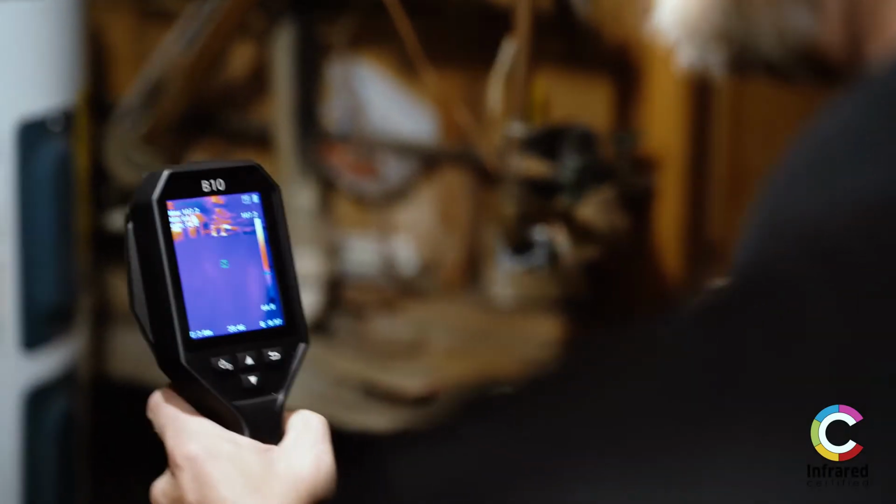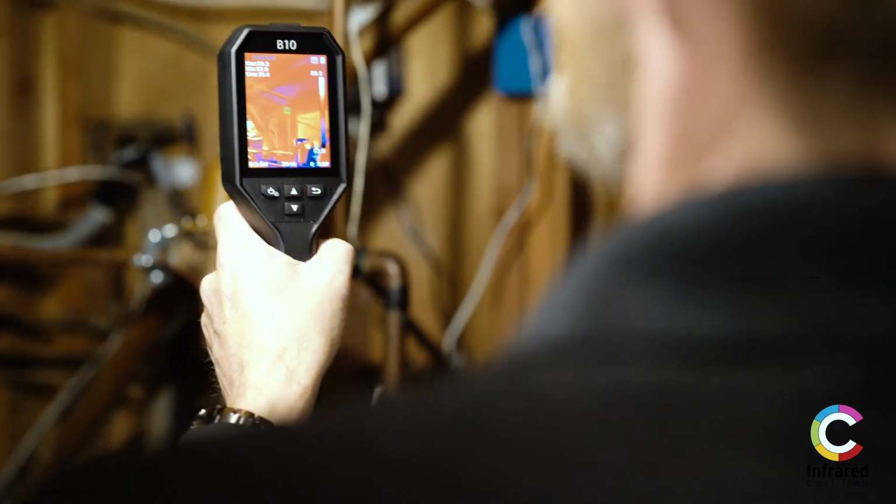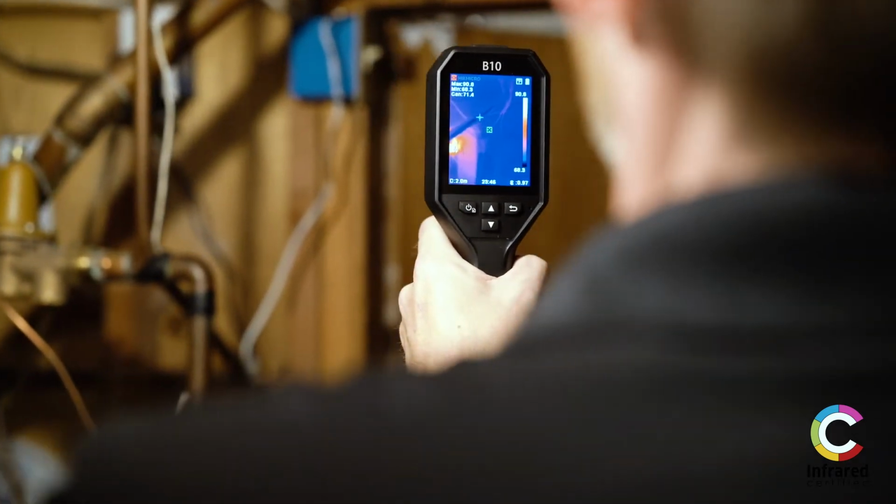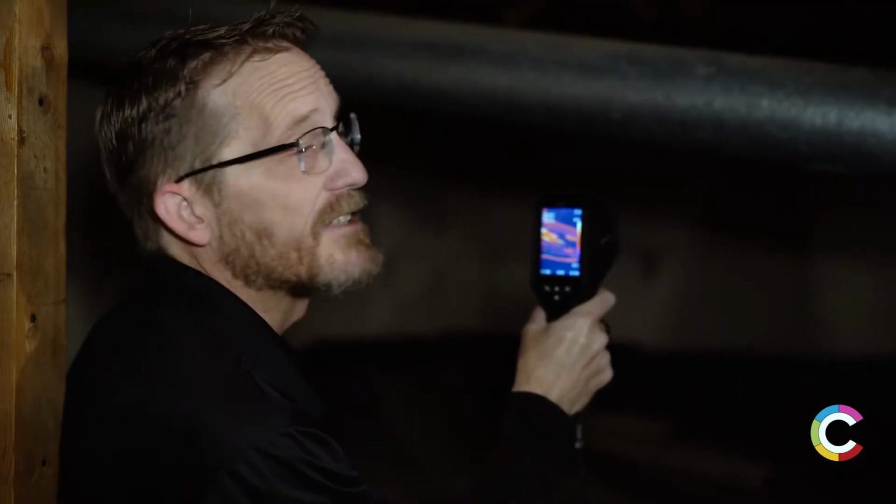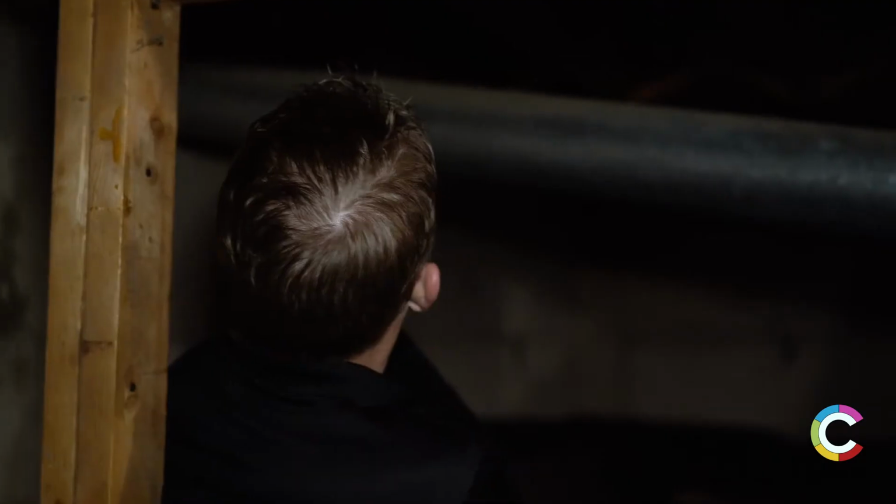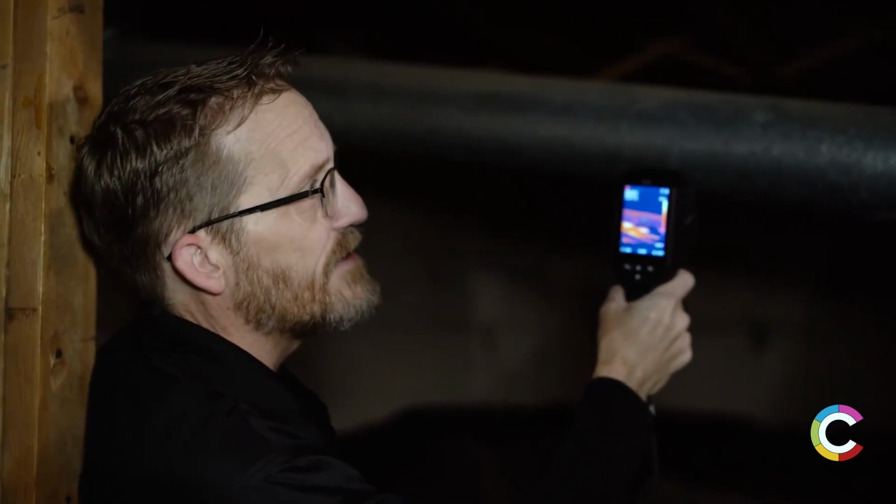Okay, so here we're looking at the hot water heater. Nothing out of the ordinary, but I'm also looking at all the electrical through here. So we're still here in the crawl space, taking a look at some of the duct work for the furnace. We just want to make sure the air isn't blowing underneath the floor system, wasting any of the good hot air.